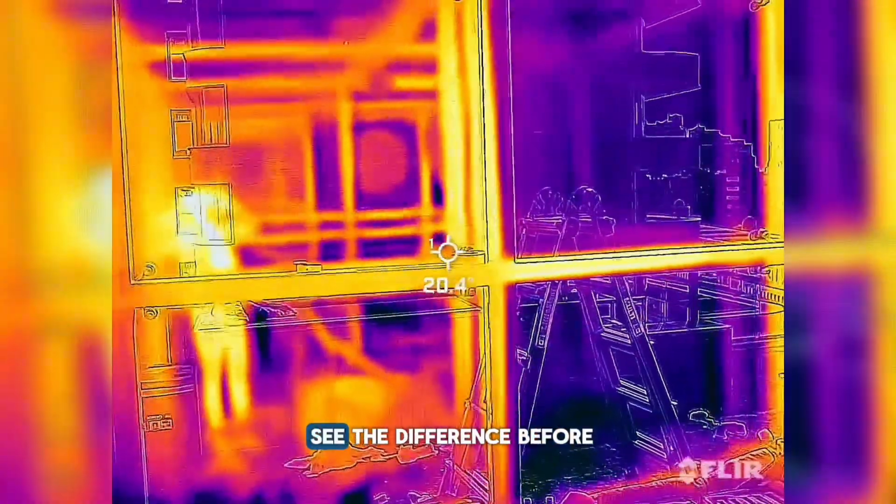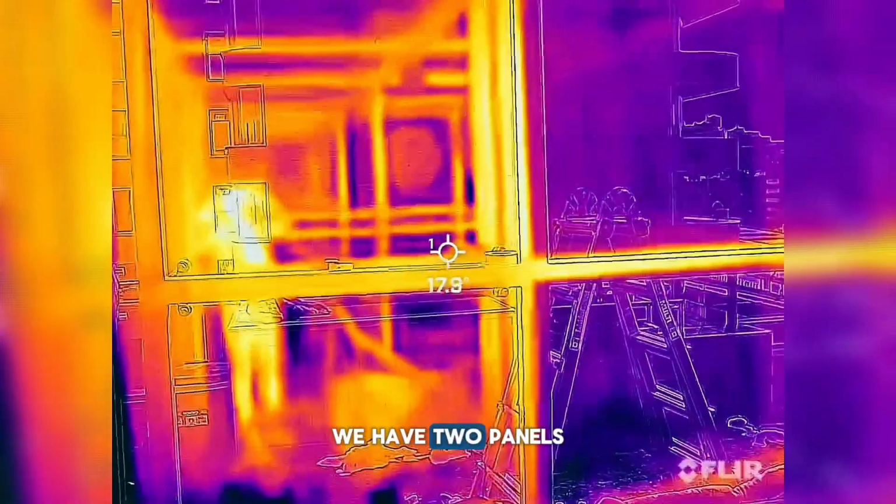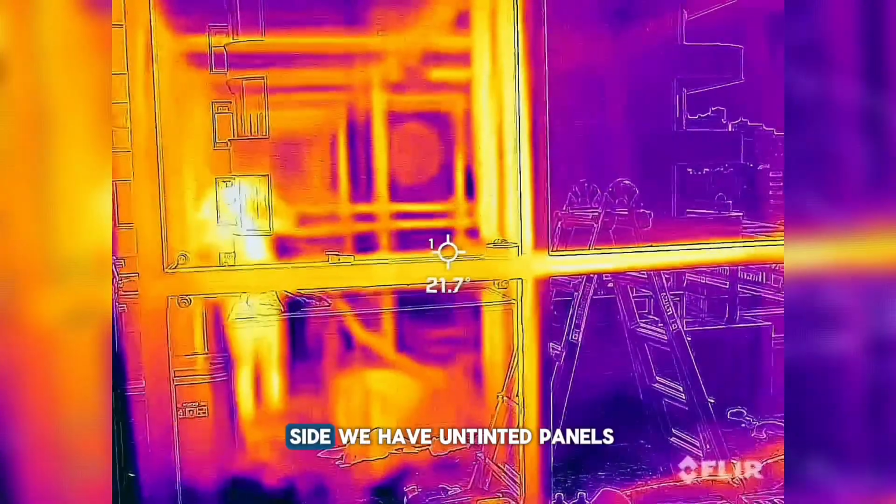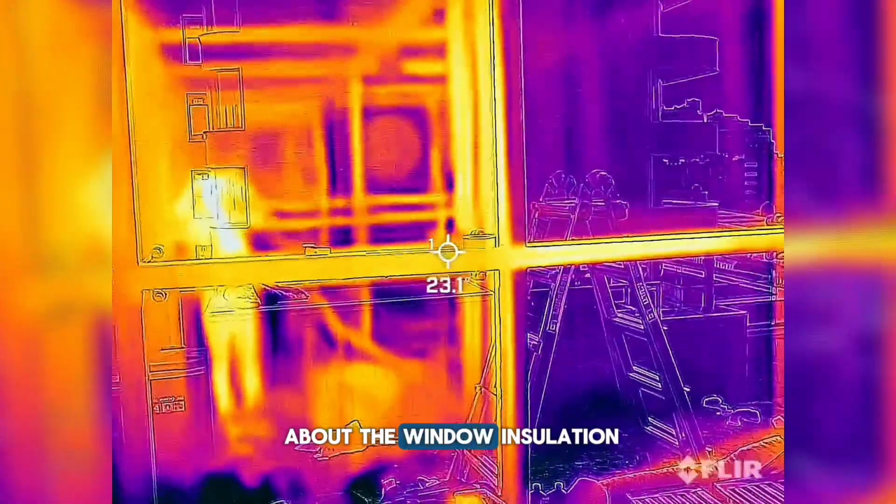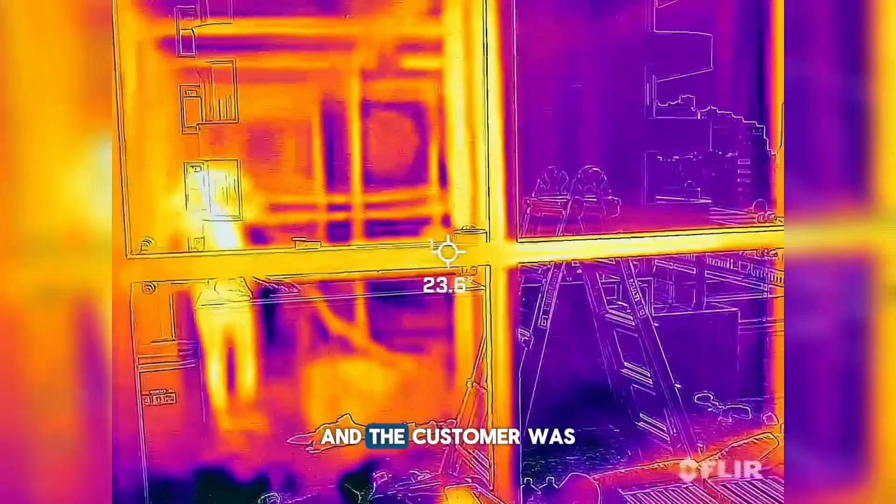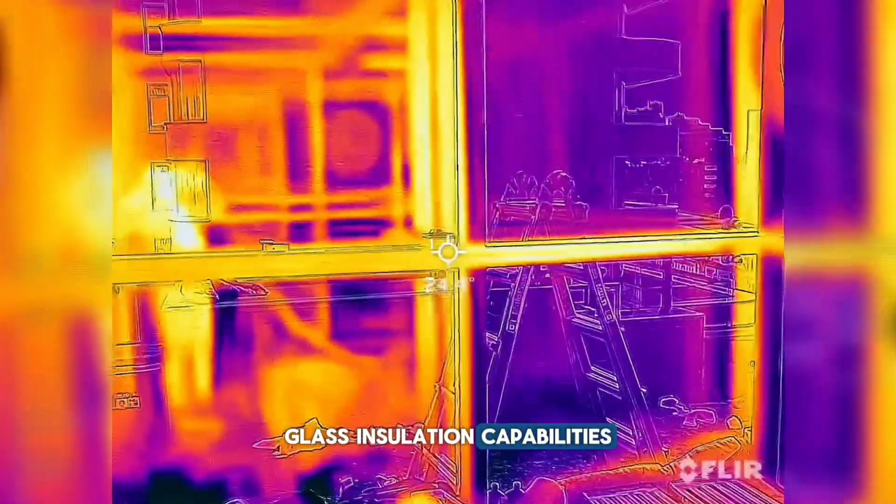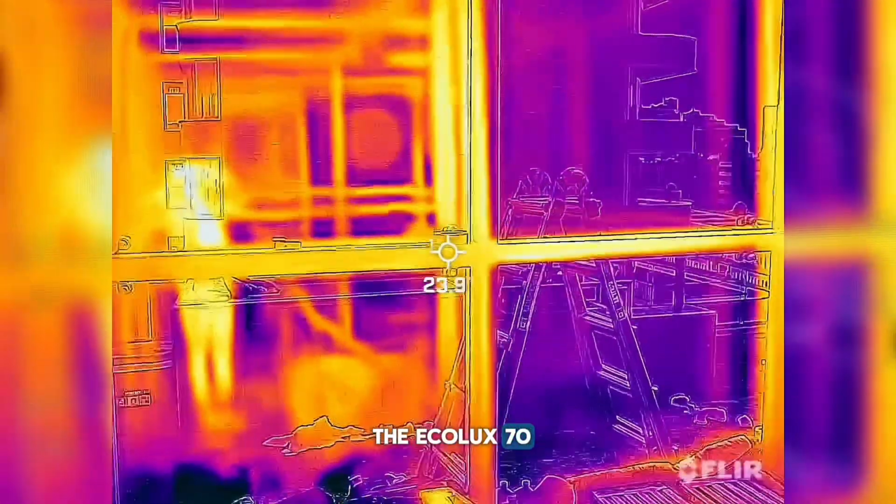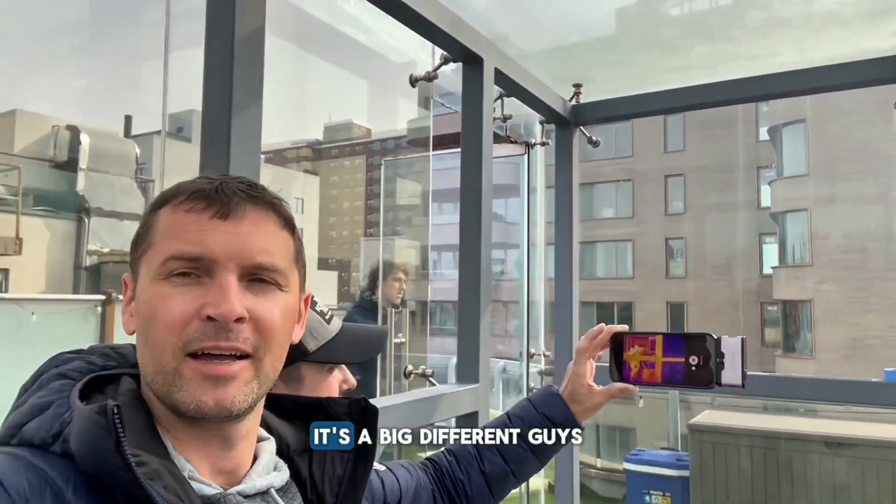Okay, so here we can see the difference before and after window film installation. On the left side we have two panels installed with Ecolux 70 Low E from SolarGuard, and on the right side we have untinted panels. So this project is about window insulation. We have a 1/2 inch clear glass cube, and the customer was looking for improving its glass insulation capabilities, and this is what we did. And now you can see clearly how good the Ecolux 70 is and the difference before and after. Wow, it's a bit different, guys.